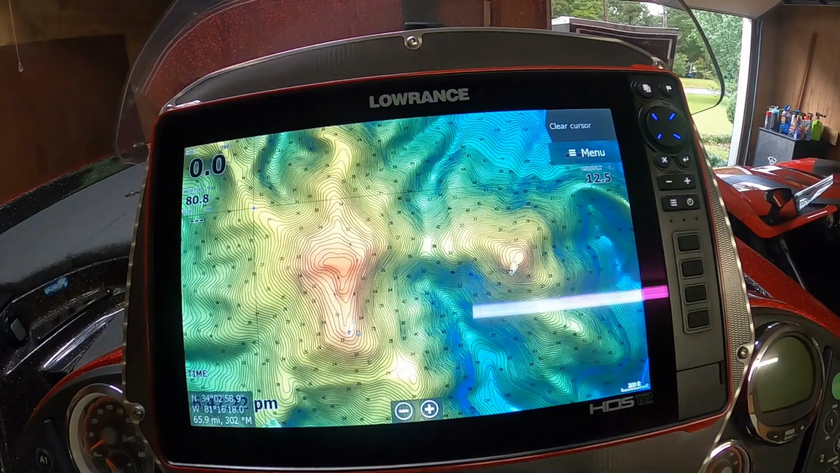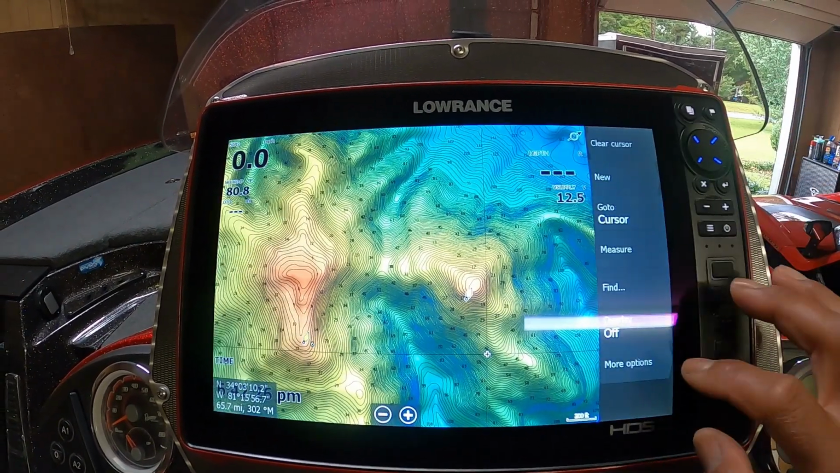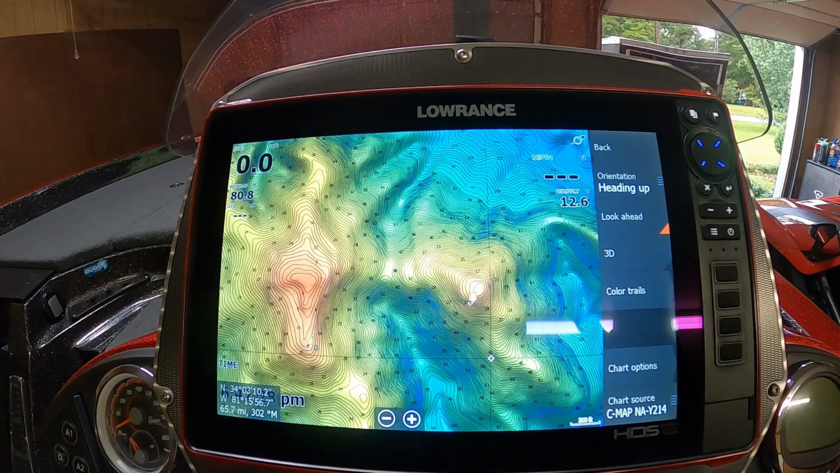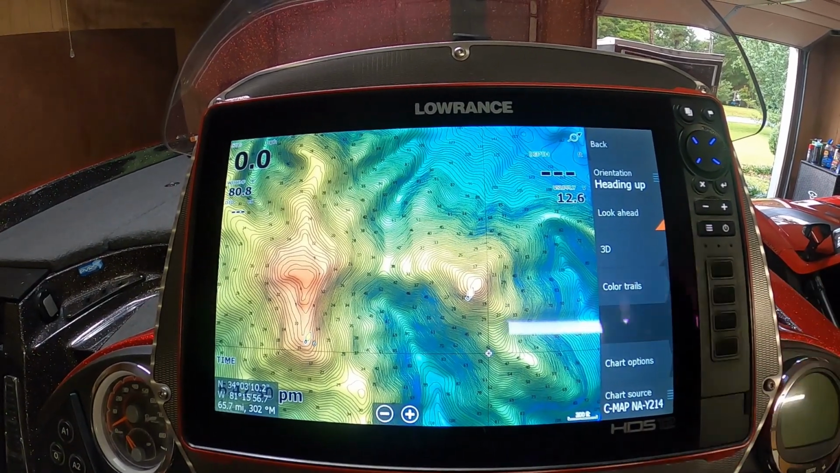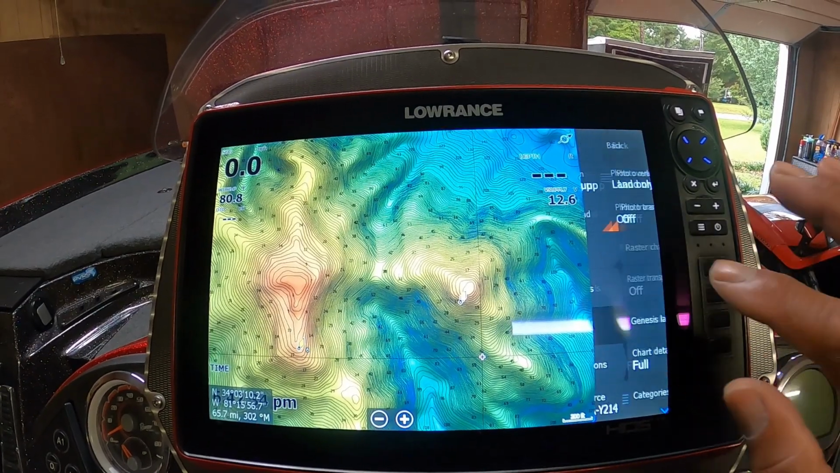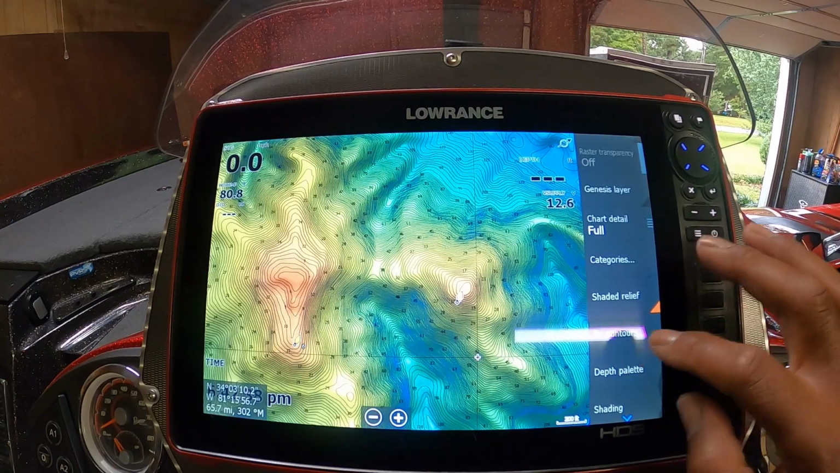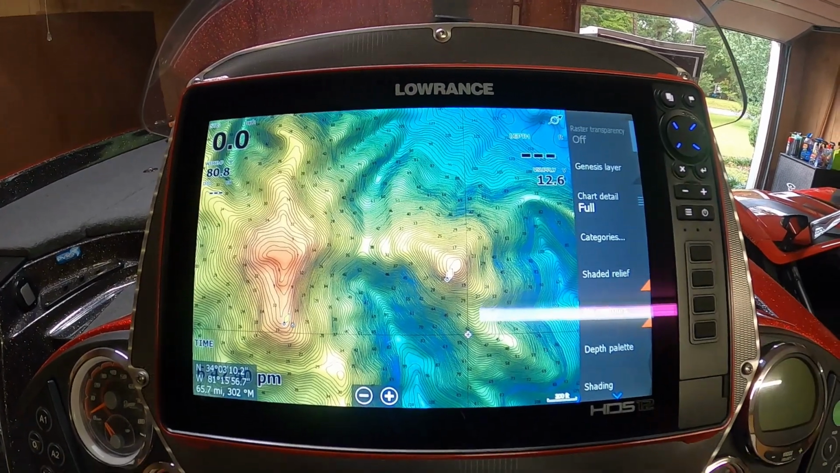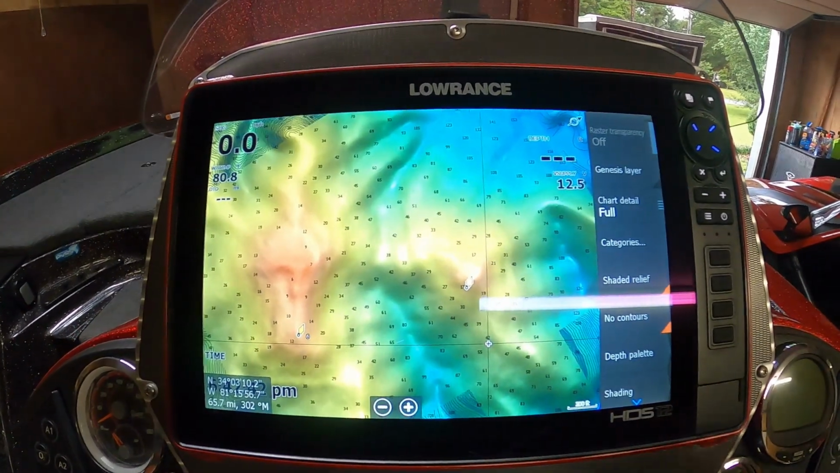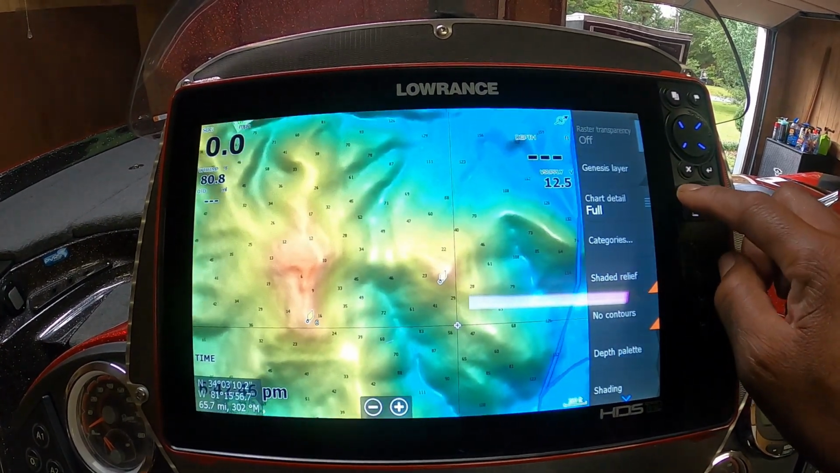Okay, now, when I remove those contour lines, the map pops just a little more, and it gives you a little more perspective of what's going on. Chart options, contours, we'll go no contours, take that off, and that's what I like to see right there. Look at that.